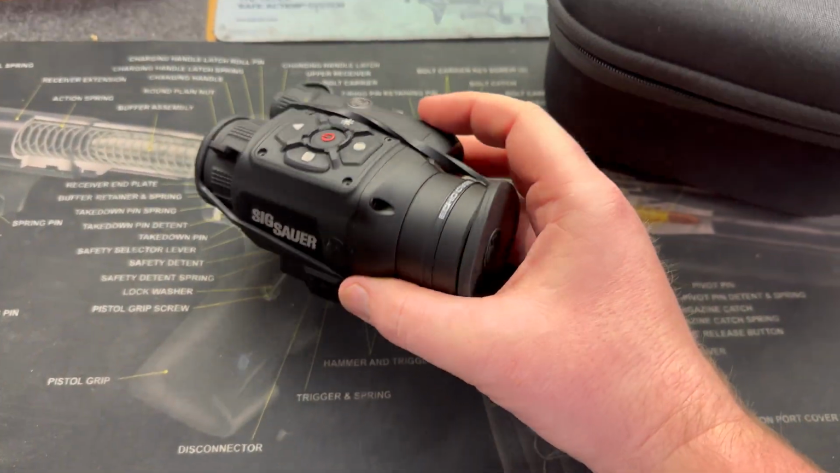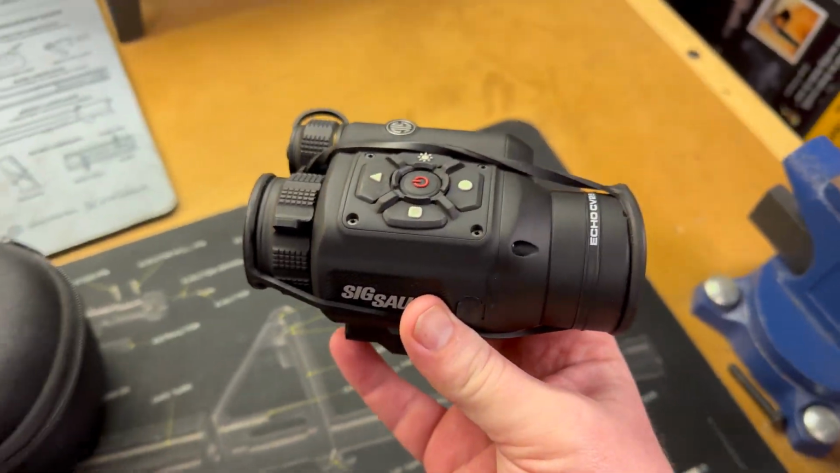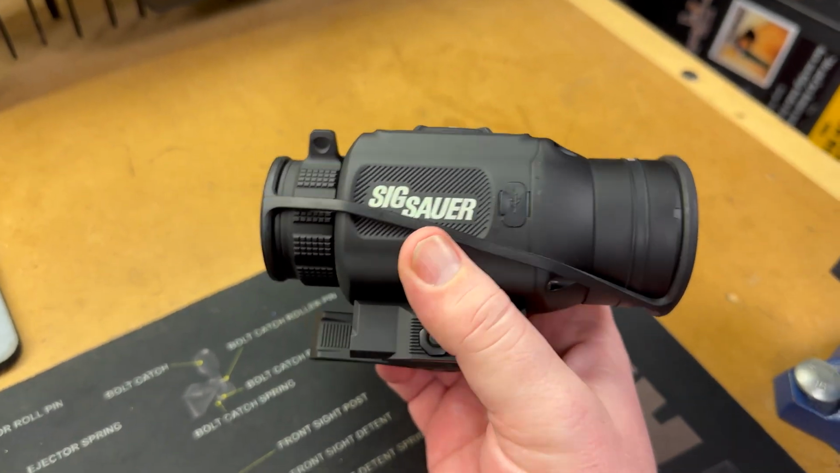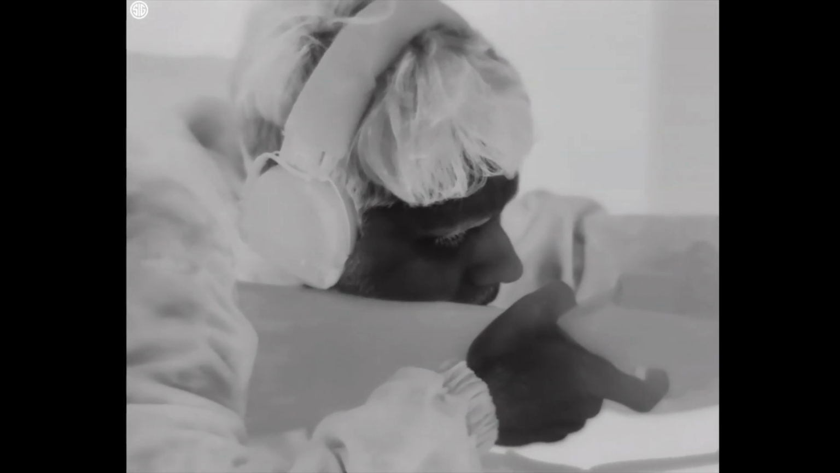The unit itself is super, super heavy. So it's got that bikini style cap, which a lot of these units do now too. But this thing is all metal, man. I mean, it is very, very heavy. The only downside to this unit, I would say so far, is the weight. It's a little bit bigger than the RH25 from iRay, and definitely heavier than the RH25. But in theory, being heavy and robust like this should be able to take a beating.